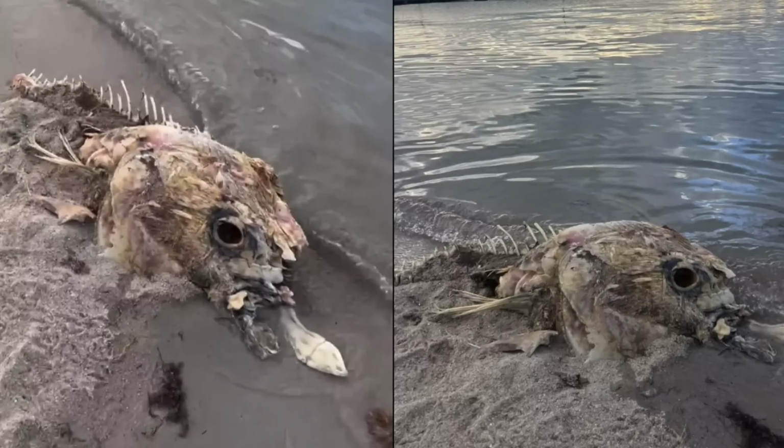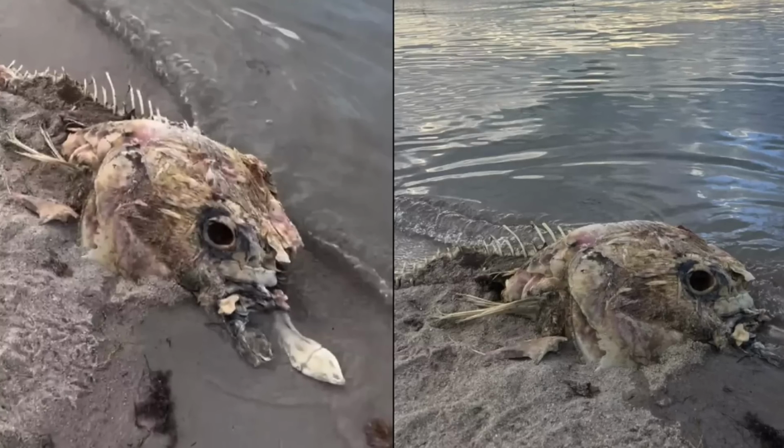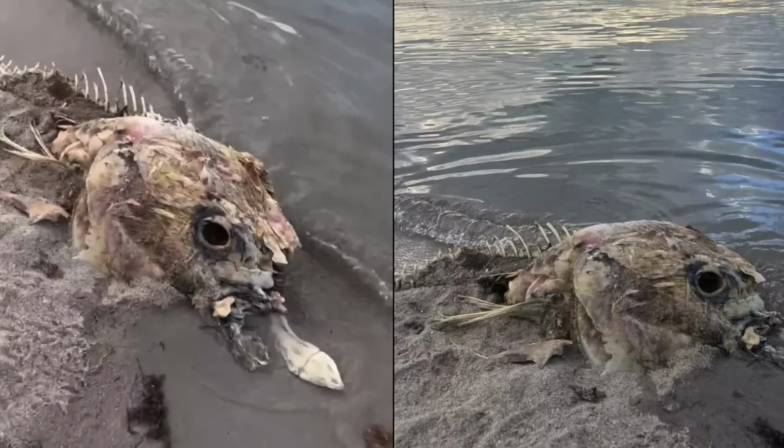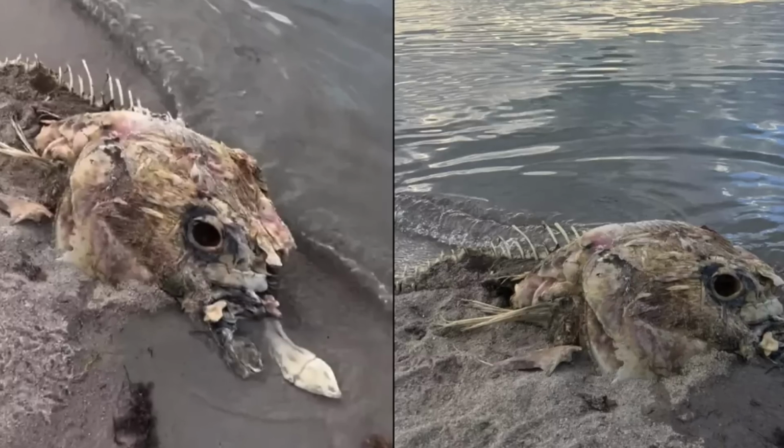What we do know is, this isn't the first, nor will it be the last time Australia's shores yield some mysterious findings. That's a fact.